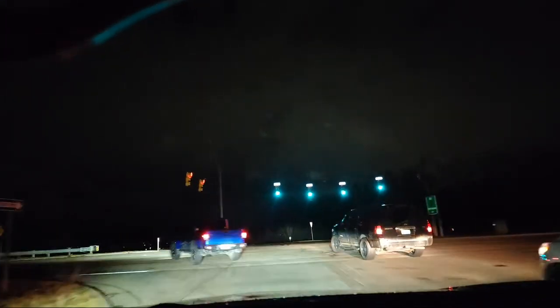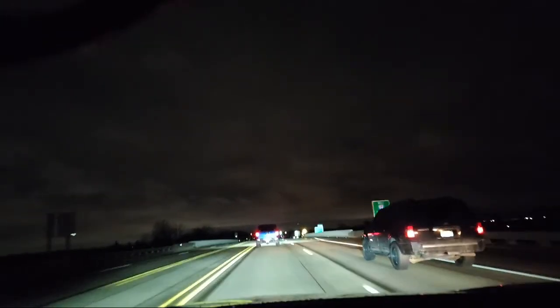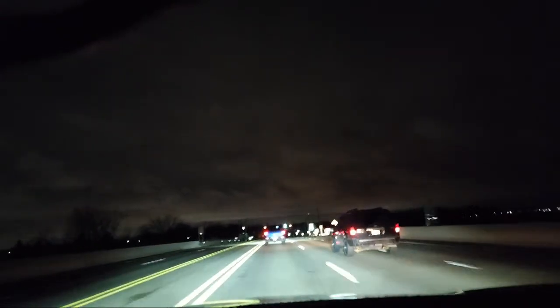All right, so I'm going to go on my turn, and there are 2 lanes. I want to be by the double yellow. You should see it right now. And literally, when you're making turns like this, you lose your vision for a moment. I've seen it in drivers before.